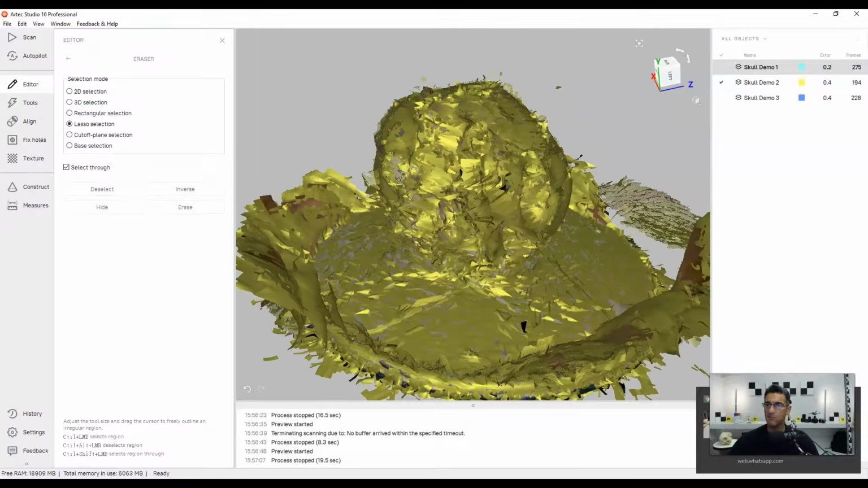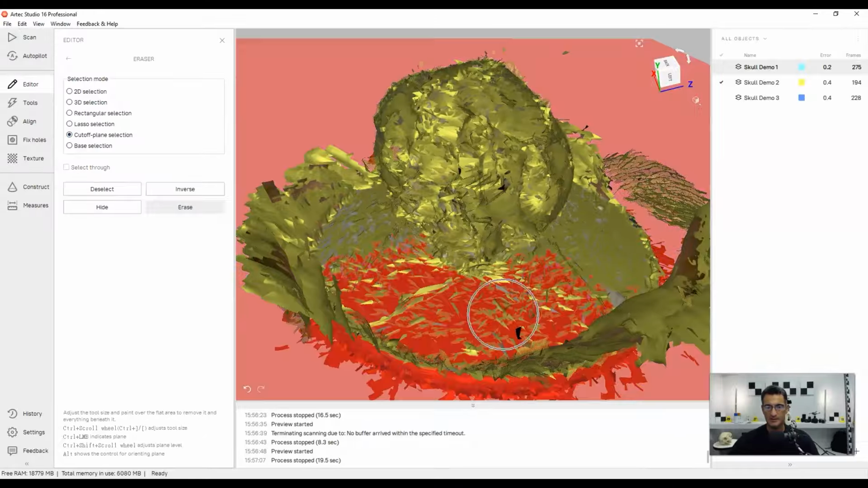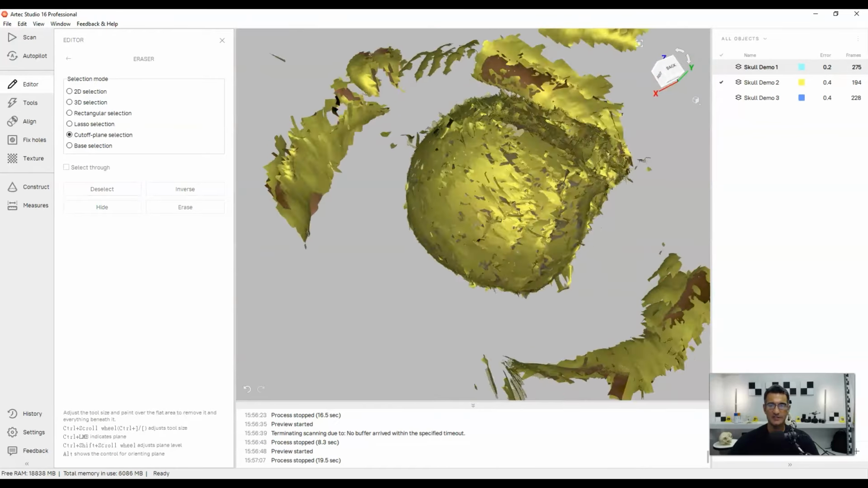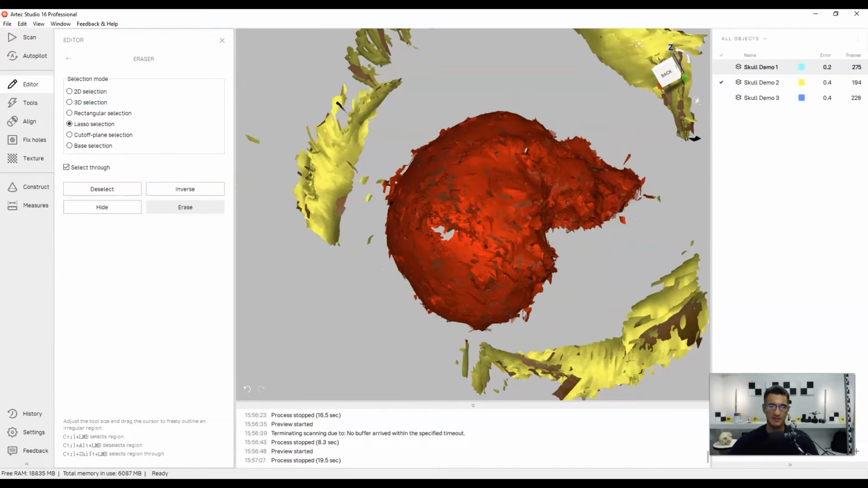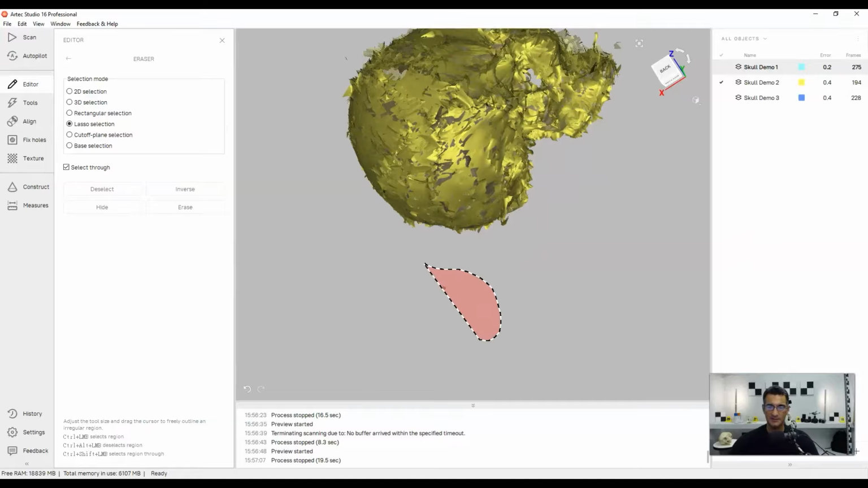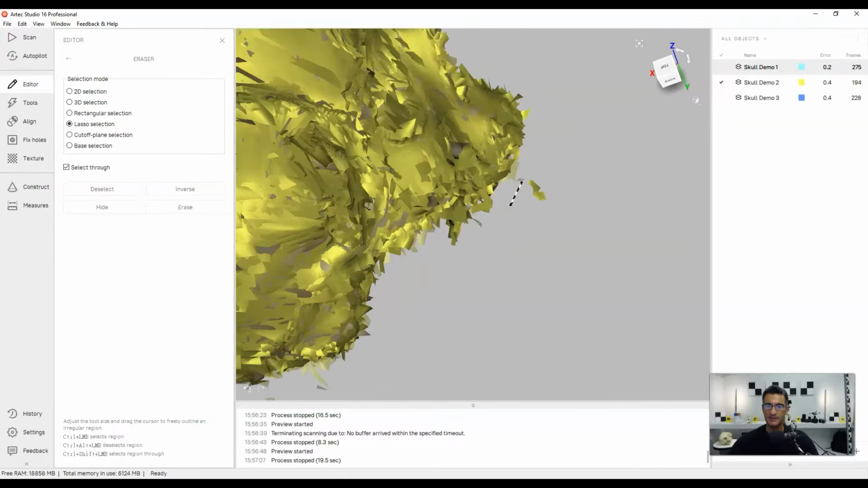I'm going to do the same thing here with the second one. I go to Cutoff Plane, select a plane, lift it up a little bit, and that's good. Erase it. I'm going to go to the lasso selection, select everything that I need, and then invert it and erase. It really cleans up a ton of stuff. And this little guy here I can get rid of. Beautiful. Good enough. Maybe this little guy right over here. It's pretty quick to do.